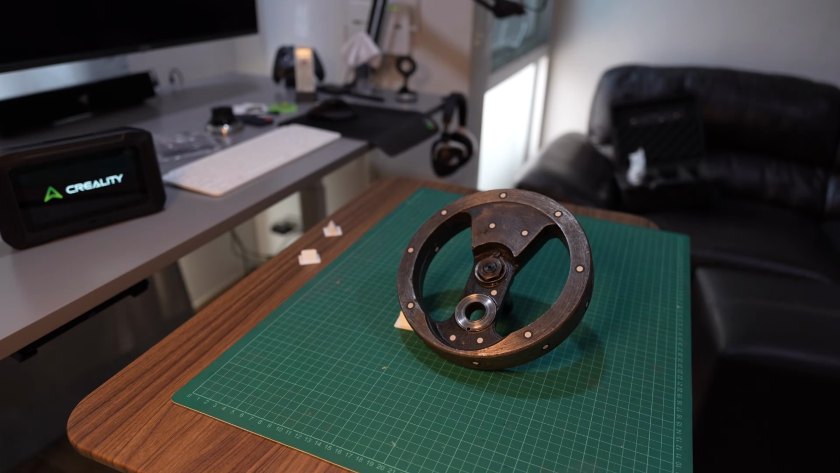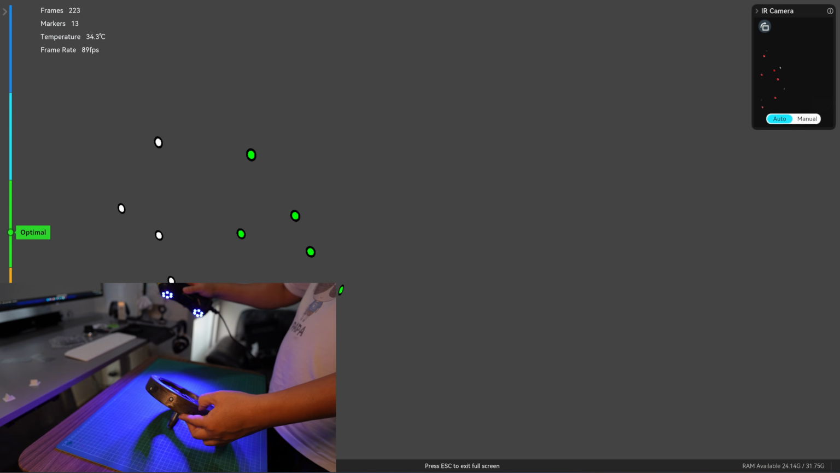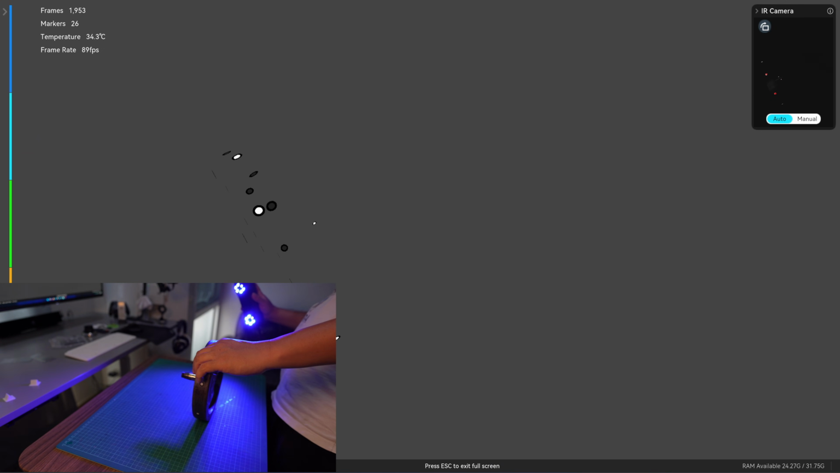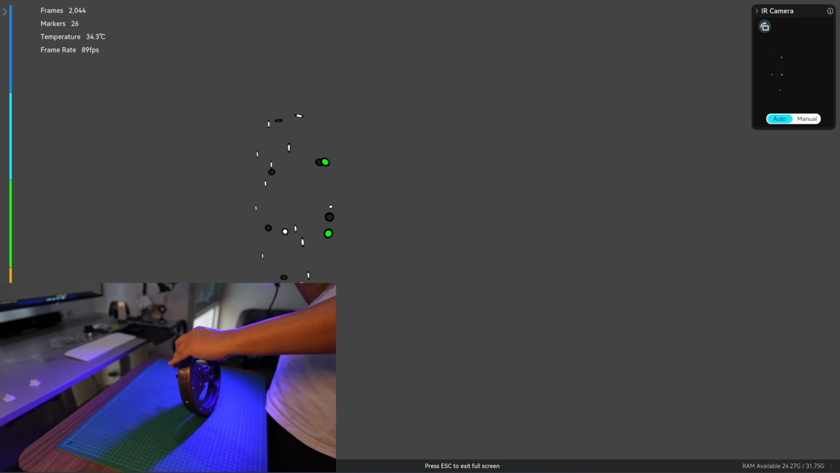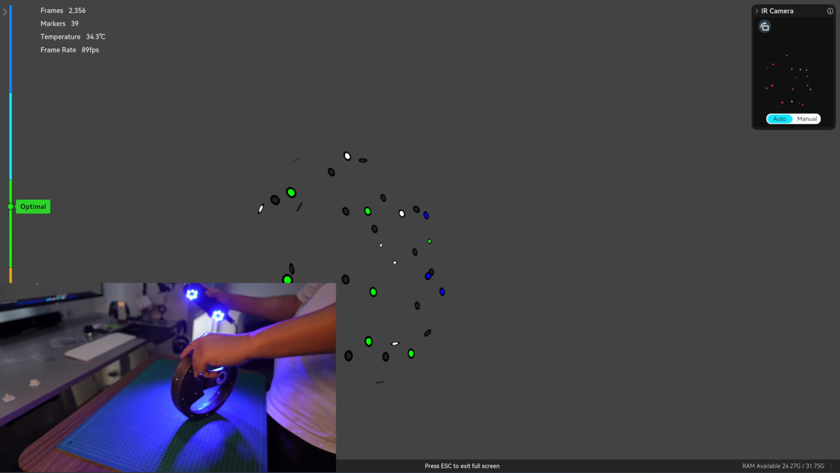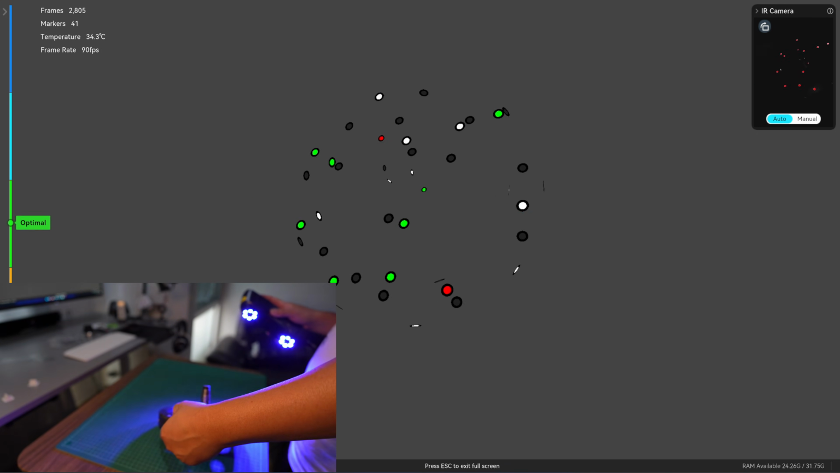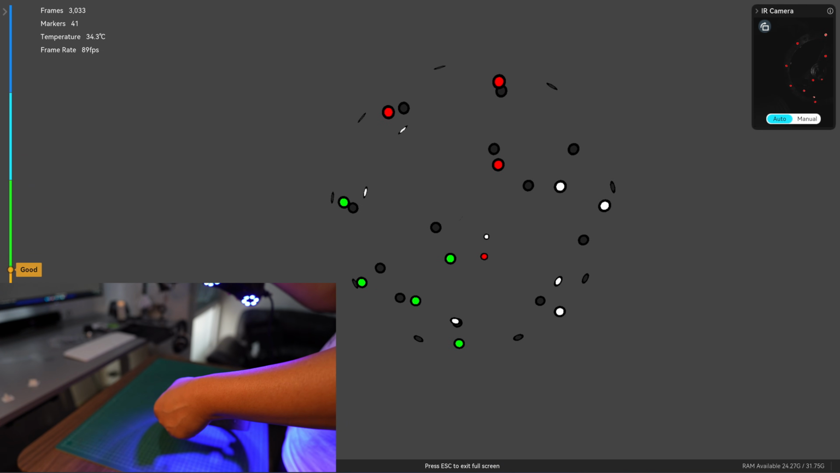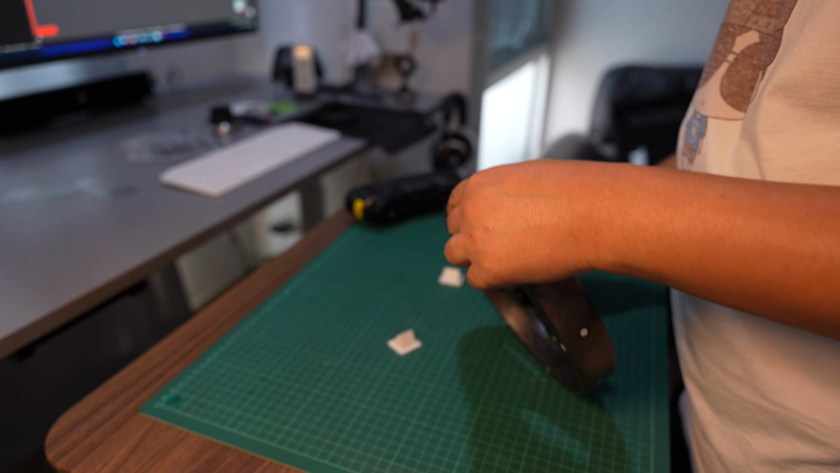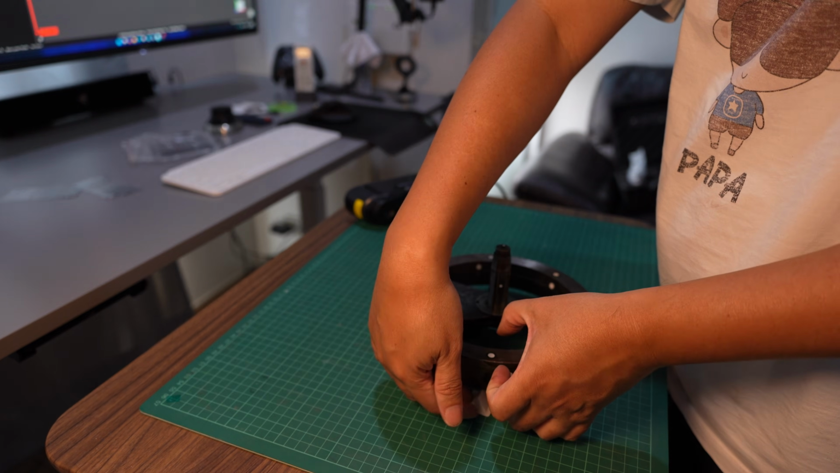Okay, let's try to scan this with the X1. This time I use a different approach. I scan with the global marker, scanning on both sides of the flywheel. I don't recommend you doing this with a heavy object because it might slip out of your hand and fall down from the table. Once all the markers are scanned, I can then scan the point cloud on both sides of the flywheel in just a single scan without merging.